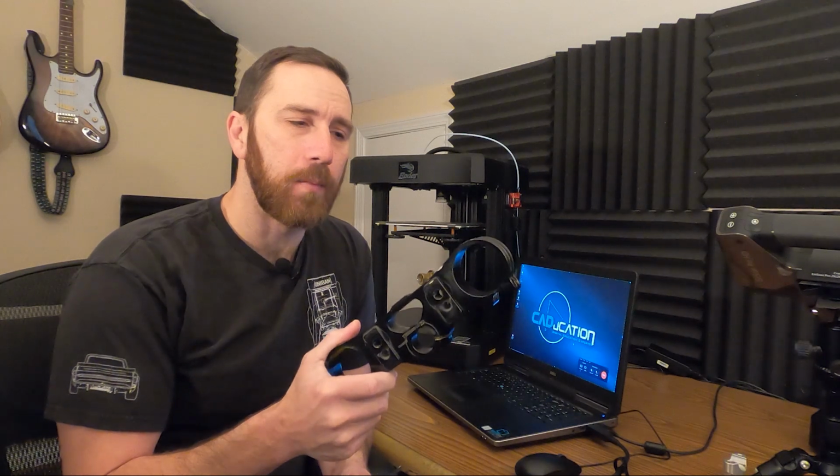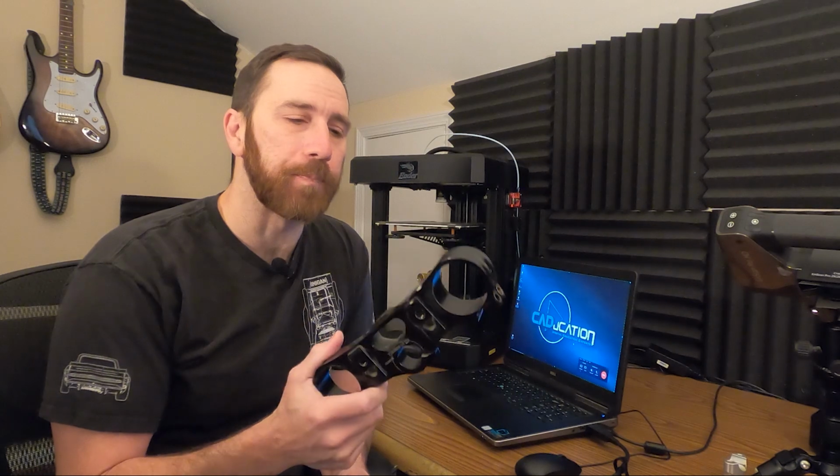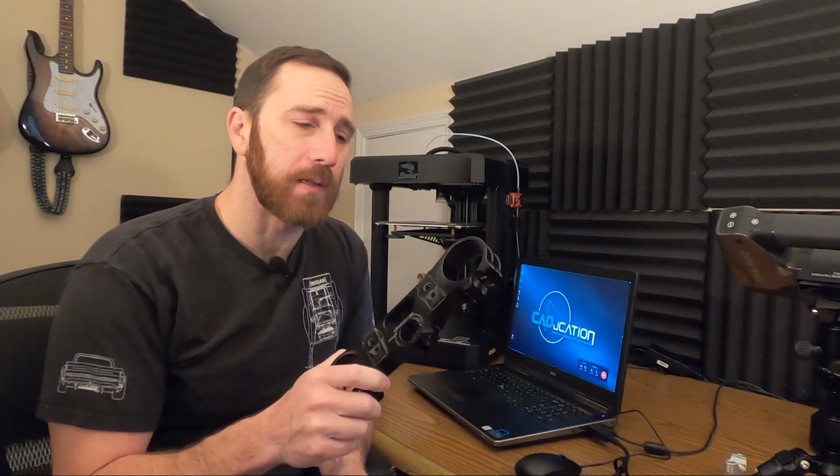Now, I do have another part that's similar to this that's anodized orange. Would do a little bit better, but overall still going to have a very similar problem. So we're going to scan this part first because it's kind of our worst case scenario.